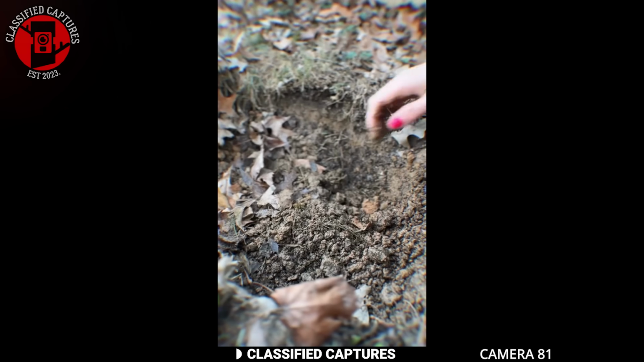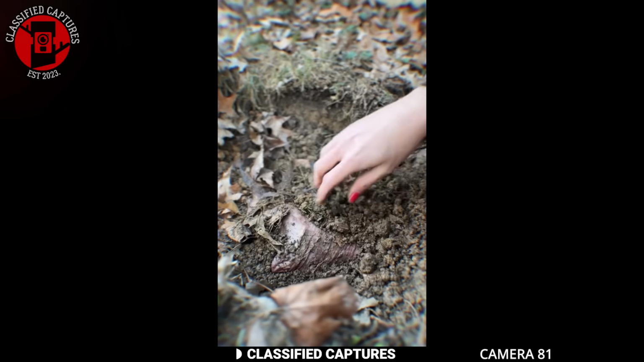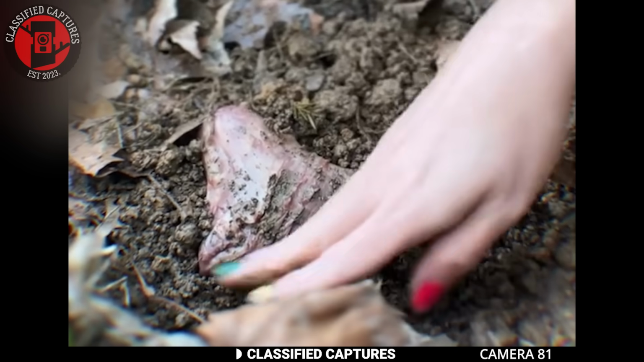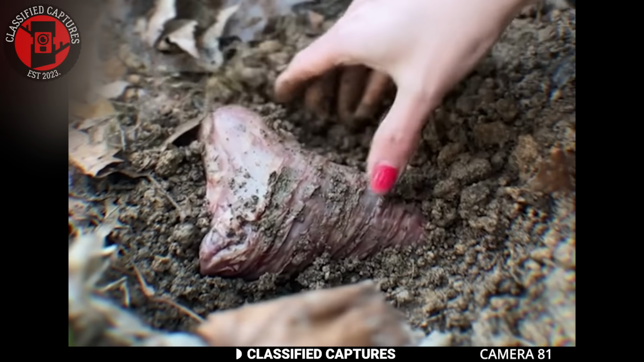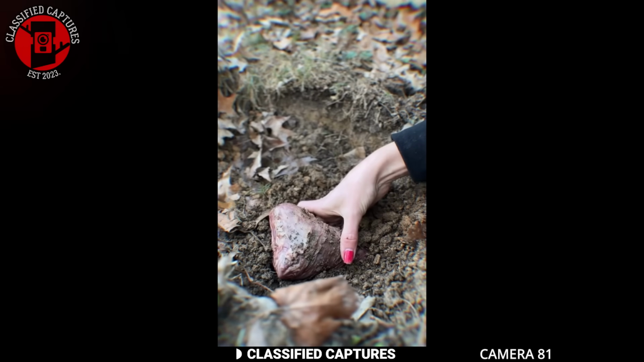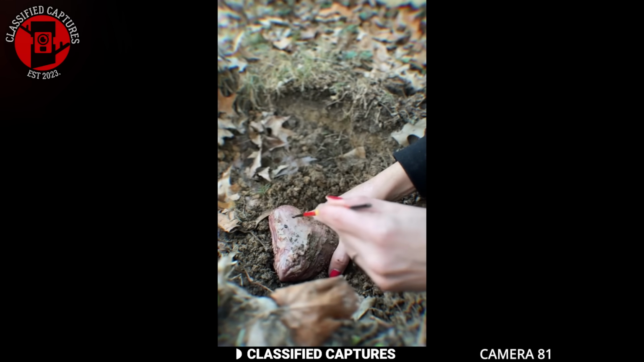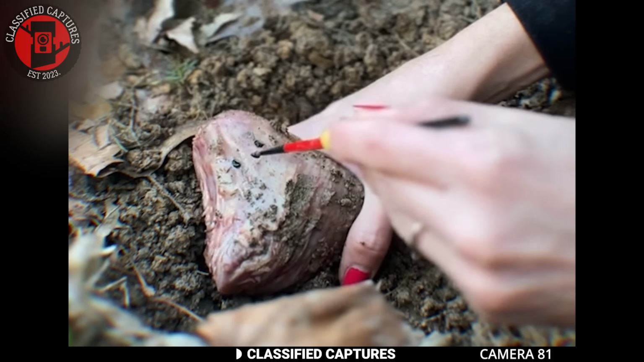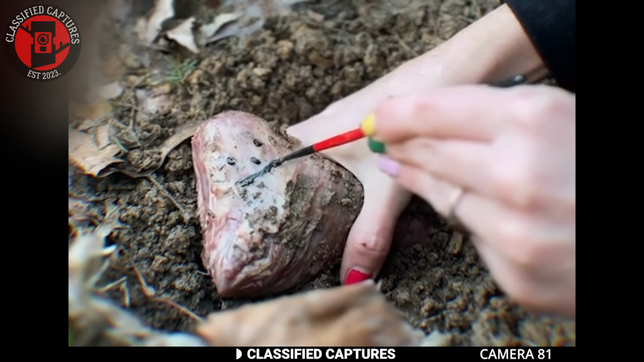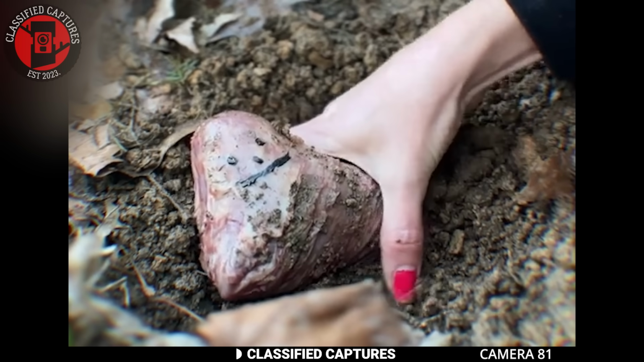In this bizarre footage, a person reaches down to the dirt and brushes away the soil, revealing this. It's a strange, fleshy-looking object, wrinkled, pale, and unnervingly alive. As if that wasn't eerie enough, its pulsating, slow rhythmic movements make it look like a beating heart. The person casually draws a smiley face on it with their finger, and the thing just sits there, continuing to pulse like some organic alien material straight out of a science fiction movie. What is this?